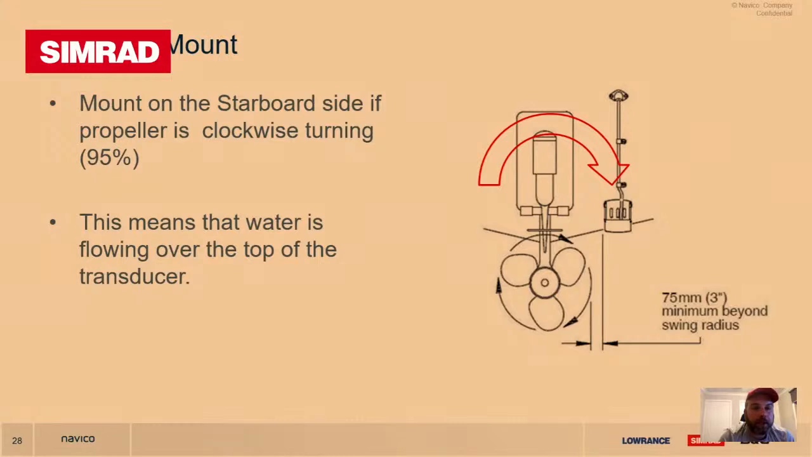Very quickly, transducer mounting. Ideally, you want clean water flowing over the transducer on the starboard side so you don't get the upward stroke of the prop. You can mount them on the port side depending on the prop rotation, and cats and twin hulls have always got a bit of a quirk when it comes to mounting. You always just find the cleanest water away from any obstructions.